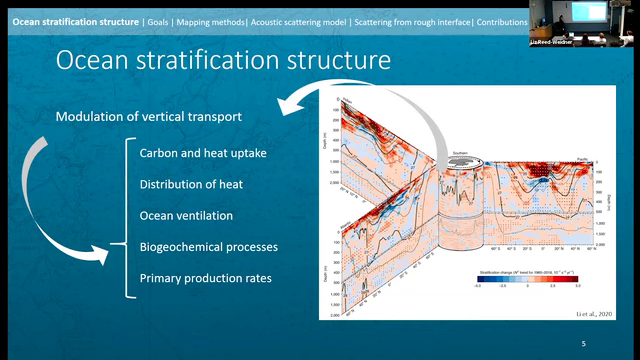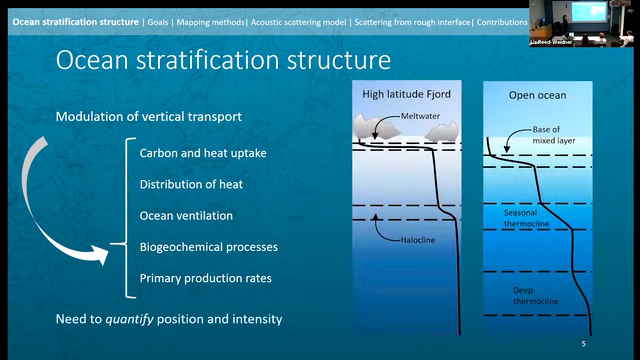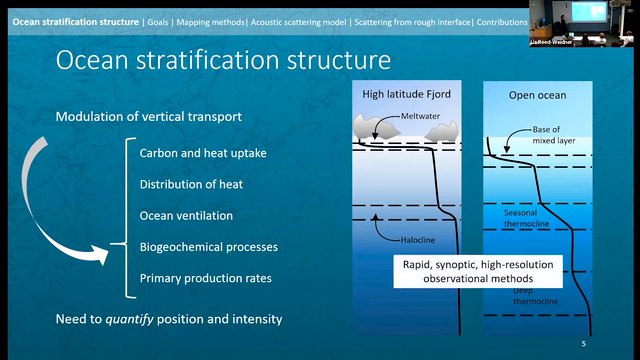So there really is a strong need in the oceanography community, in a number of communities, to be able to quantify stratification structure interfaces, specifically where their position is and what their intensity is. You might be working in the open ocean. You might care about the strength of the mixed layer to get at your seasonal rates of primary productivity, or you're working in a high latitude fjord and you want to measure the thickness of this layer in order to estimate mass loss from glaciers. Either way, you really need to get at rapid synoptic and high resolution observations of ocean structure, and traditional methods might not provide us with what we're looking for there.